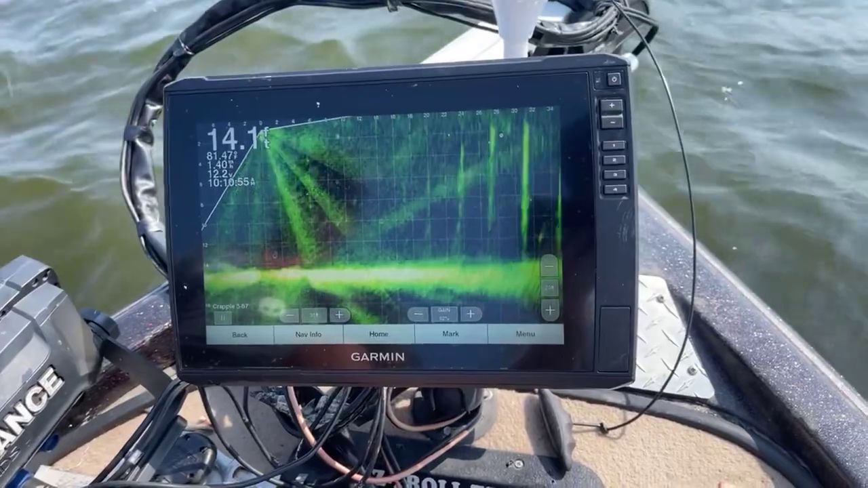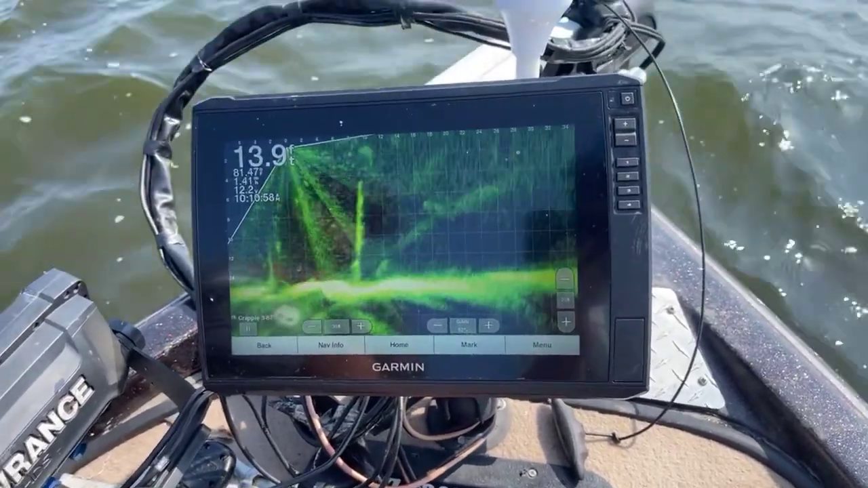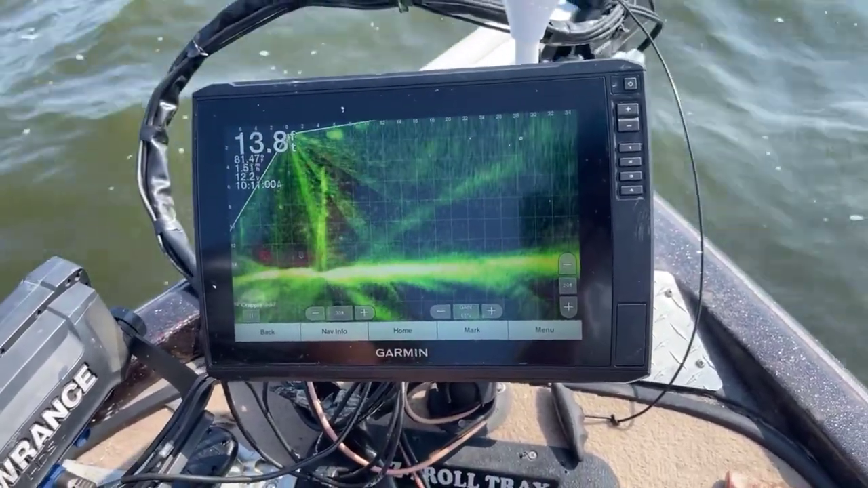The sun's peeking out again. Yeah, it is. Time to turn around and catch us a couple more big fish.